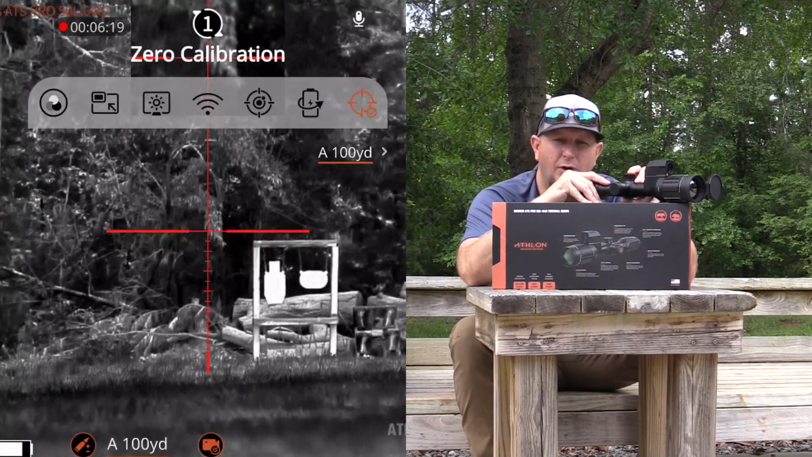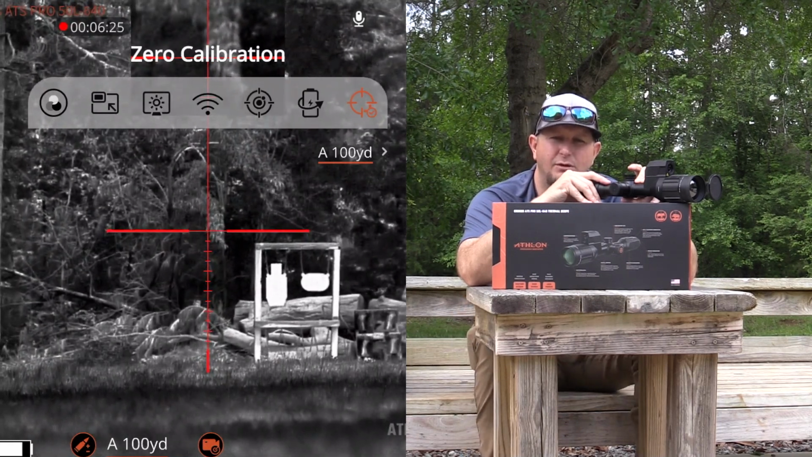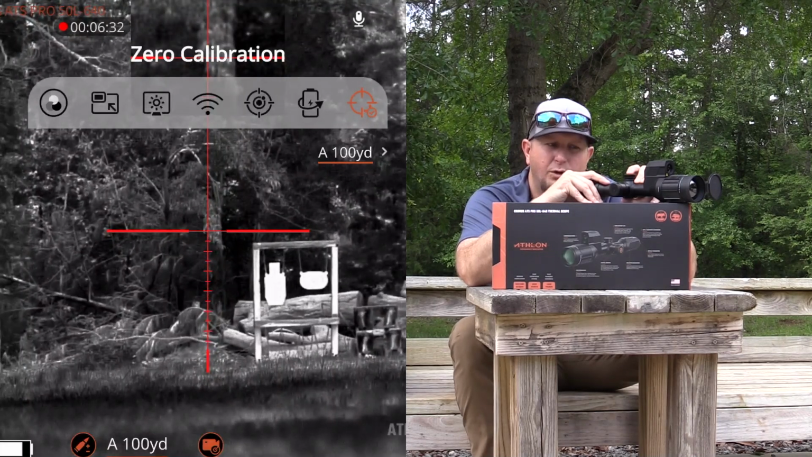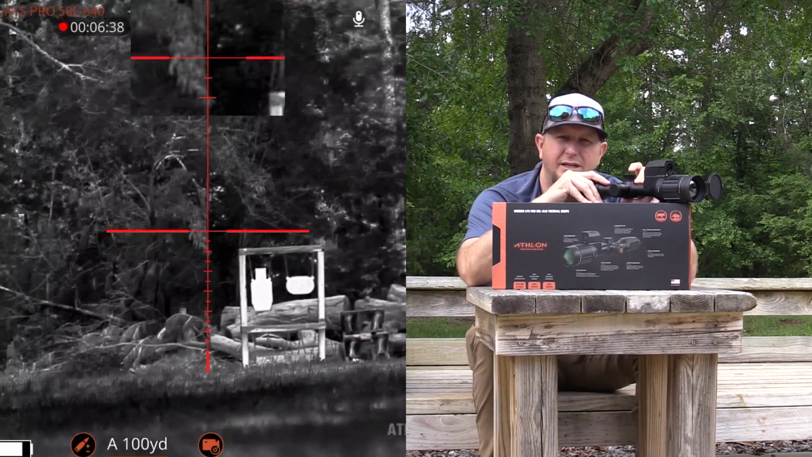So if you're going out target practicing, or if you're going out shooting in different situations, then you can choose to set this scope at a different zero depending on the yardage you want it to be at. So to get away from this very simplistic screen, we're going to mash this exact same button, but we're going to mash it and hold it down for a couple moments. And there you see it goes away.